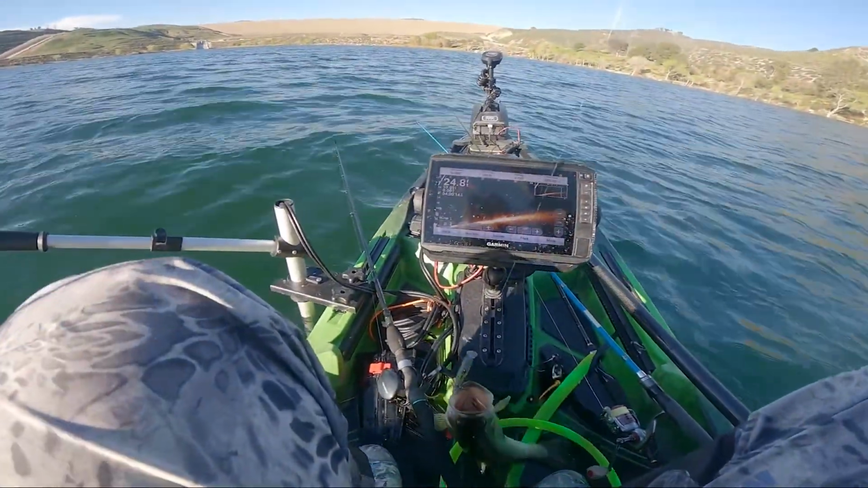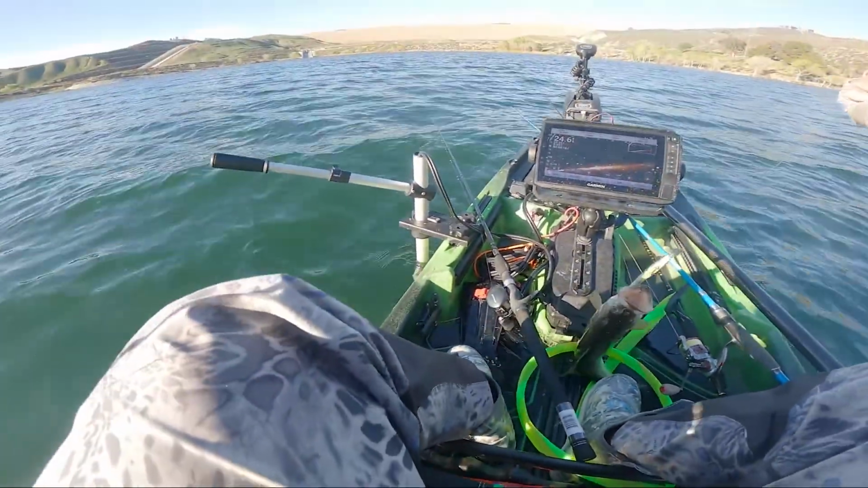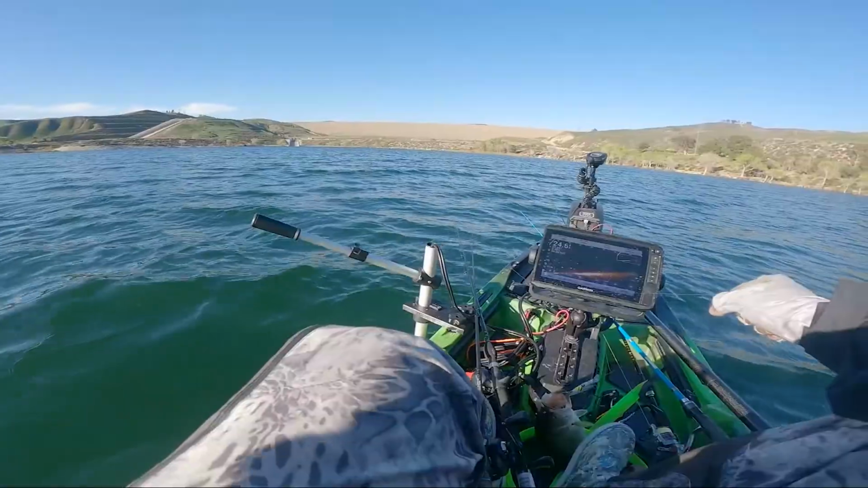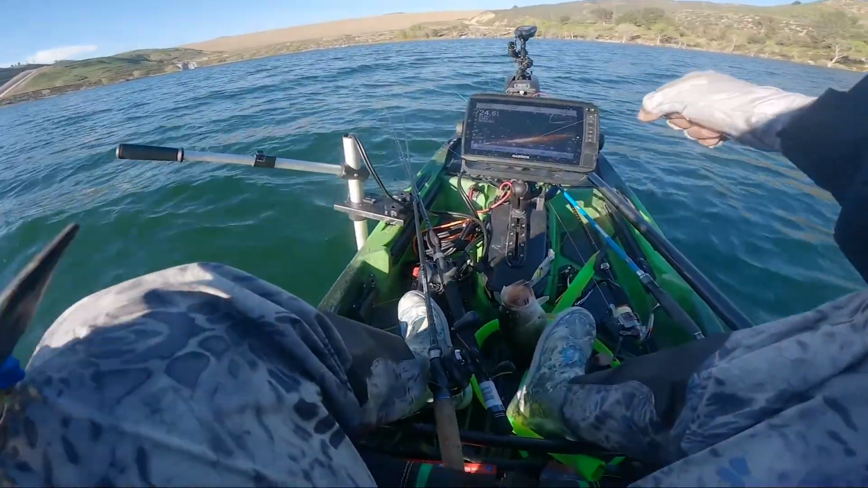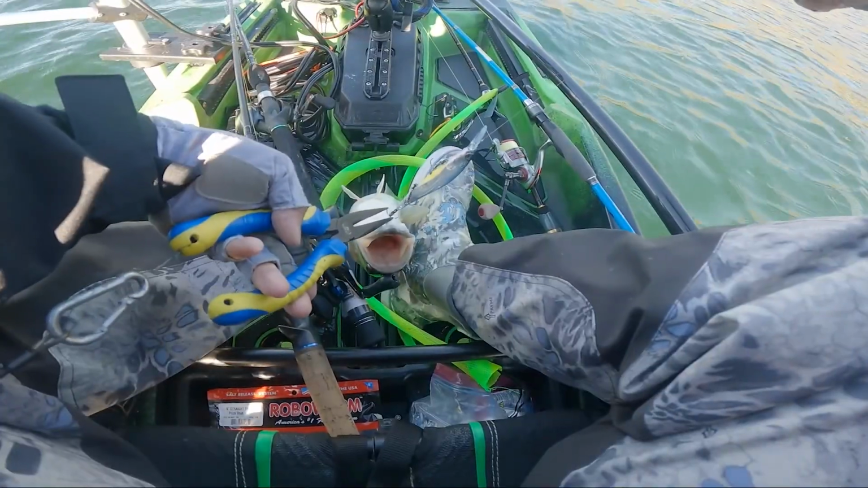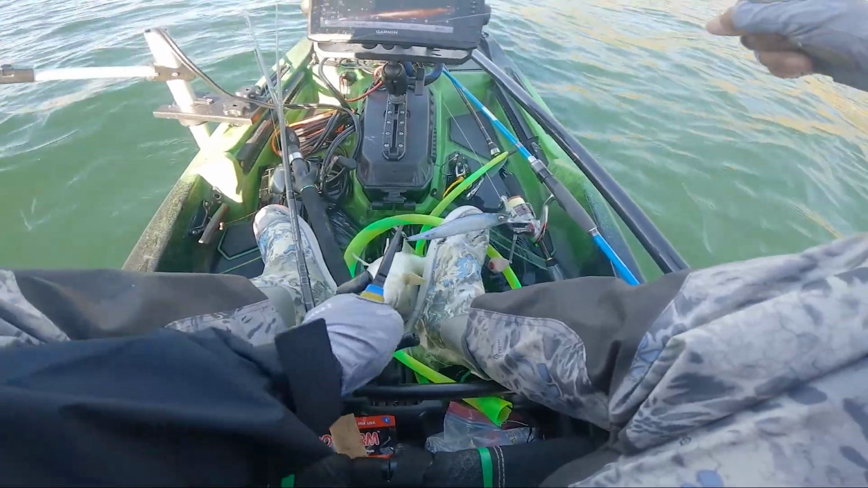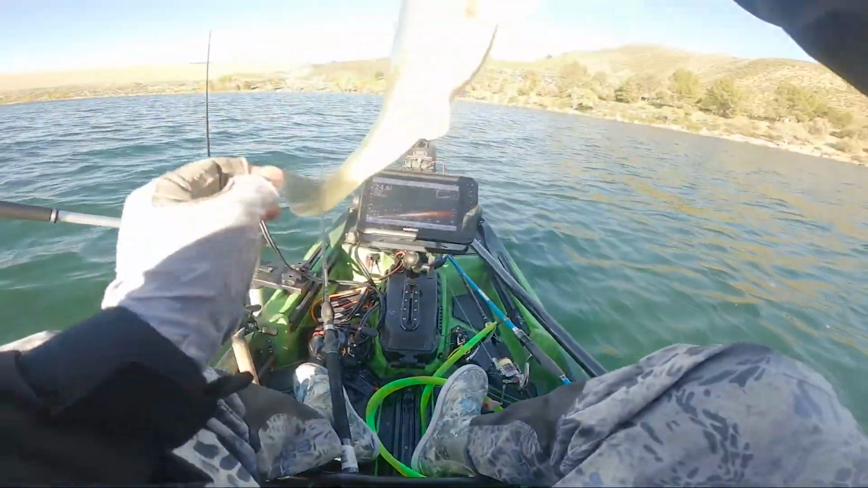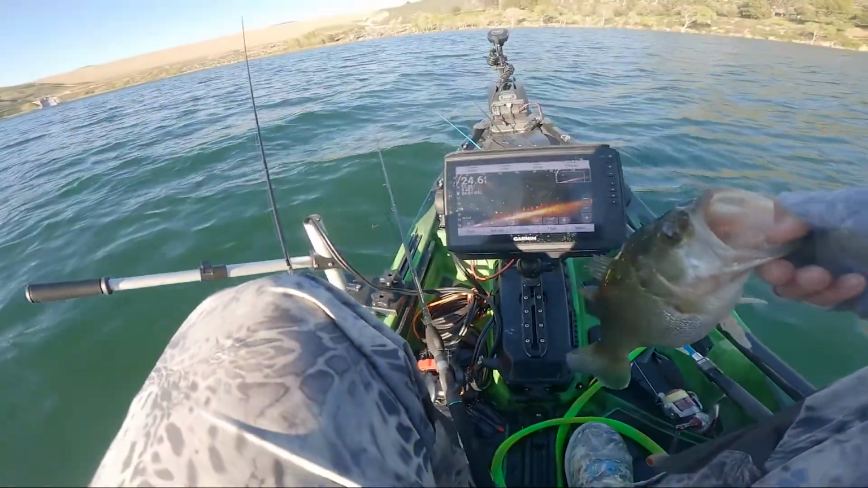Hooked good, fatty. McFat. Gosh dang. In the mouth and the gill plate. Fatty, guys, fatty. McFatty.